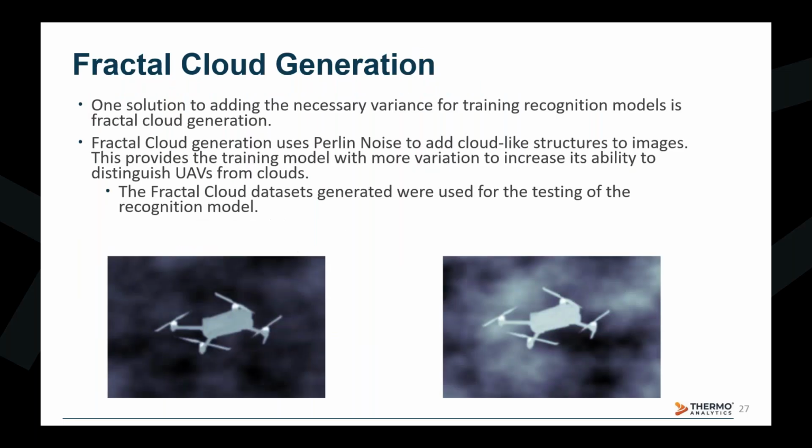One such post-processing step is fractal cloud generation. Fractal clouds refer to artificial clouds generated with Perlin noise, a computationally inexpensive method to produce realistic-looking cloud effects. Models trained on data processed with fractal clouds yielded stronger recognition of models in aerial environments with clouds present.